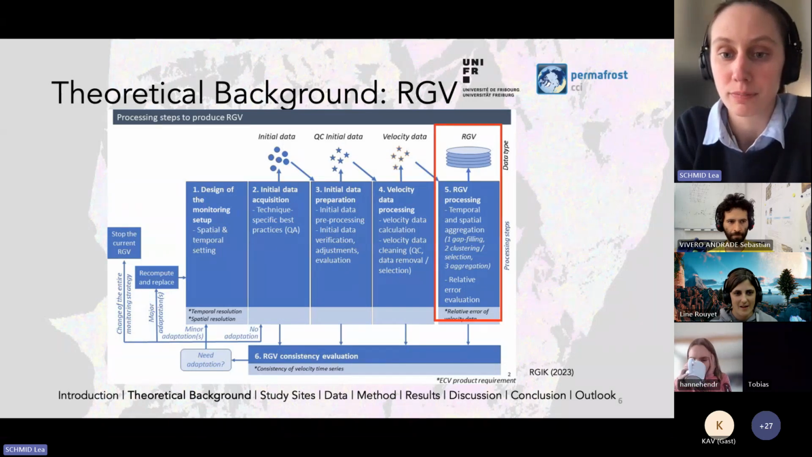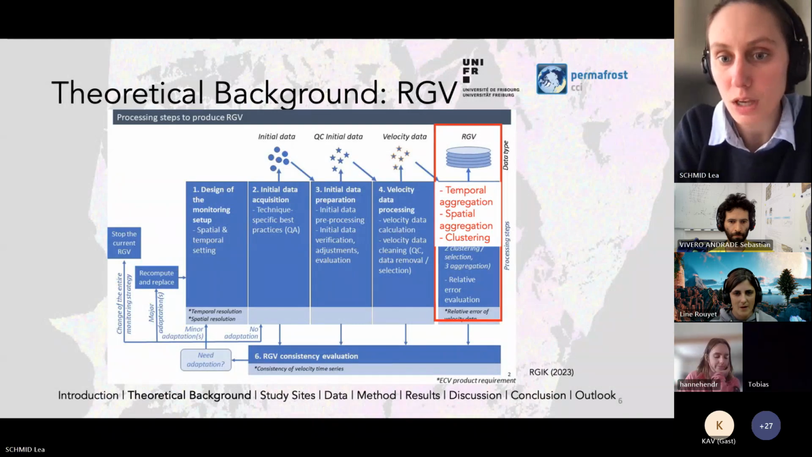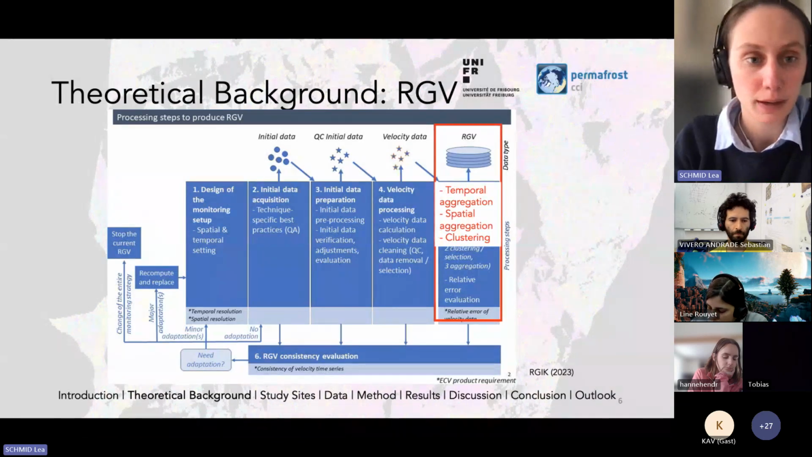We need to temporally and spatially aggregate time series, which is the most important point, and also cluster time series to get this spatial aggregation. So this is basically the thing we want to do, and I'm going to show you just afterwards how I propose to do it for InSAR.